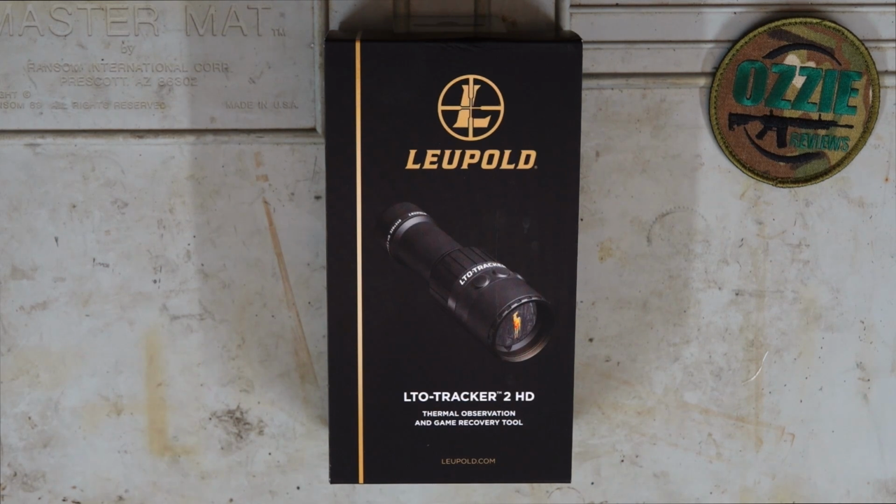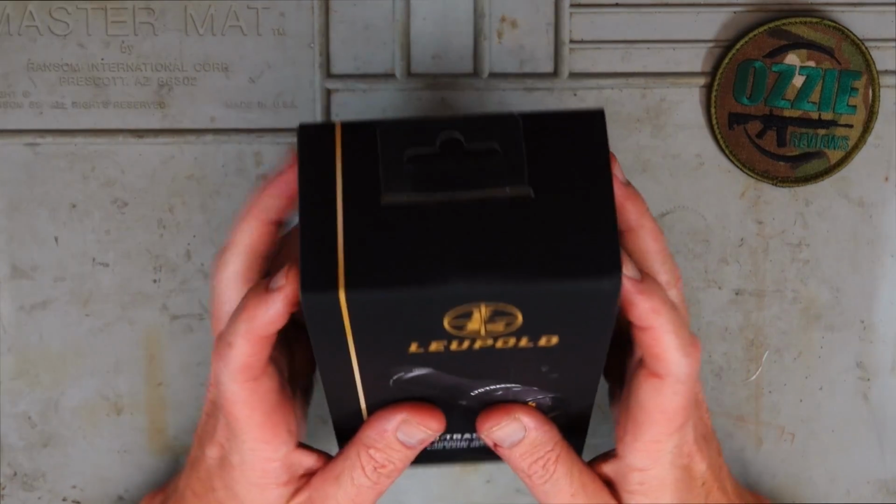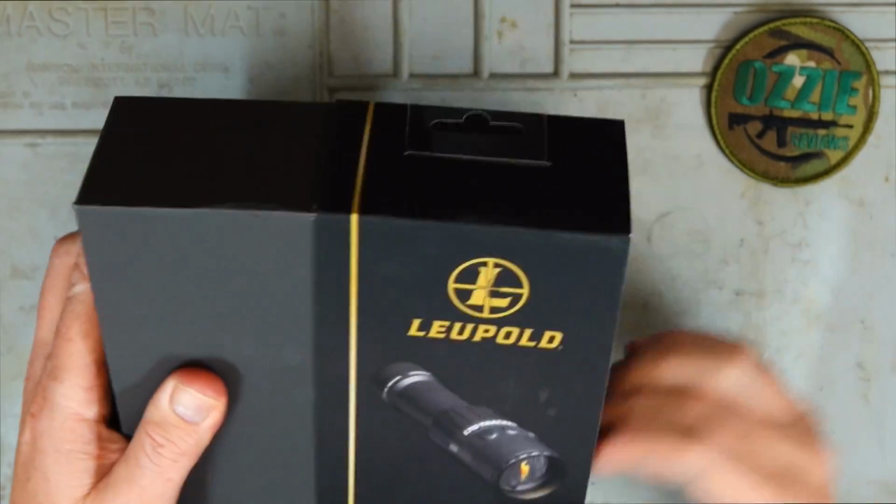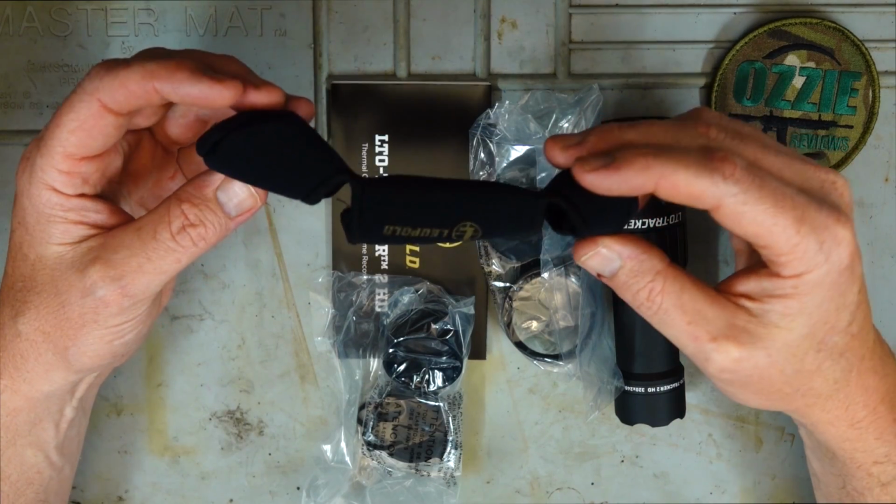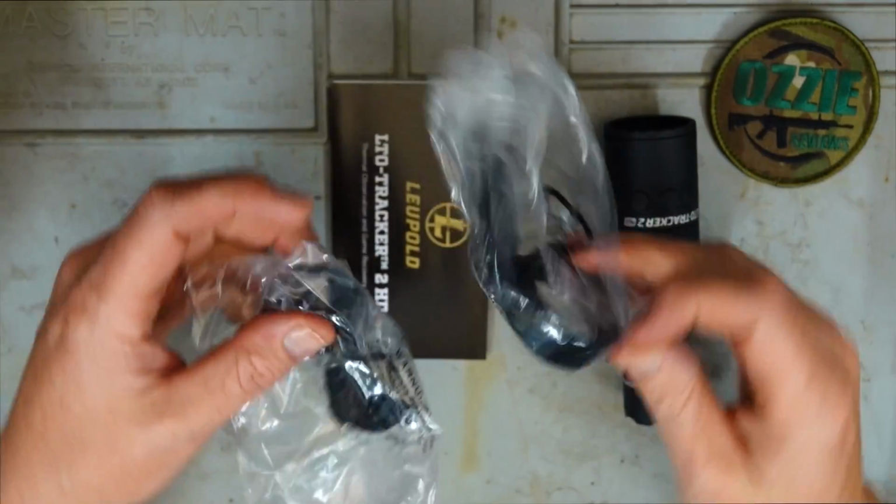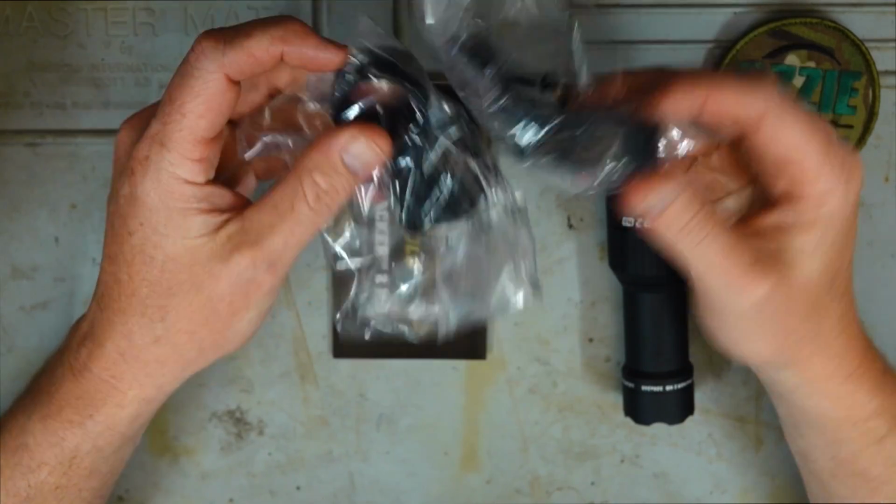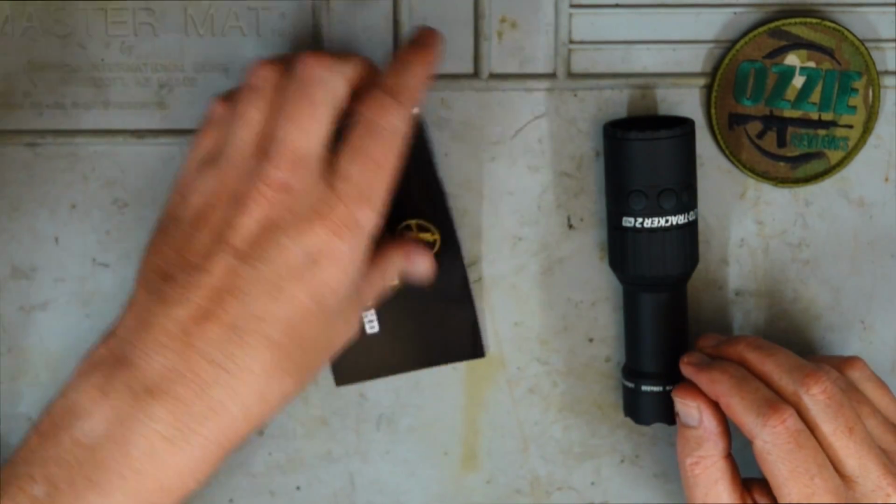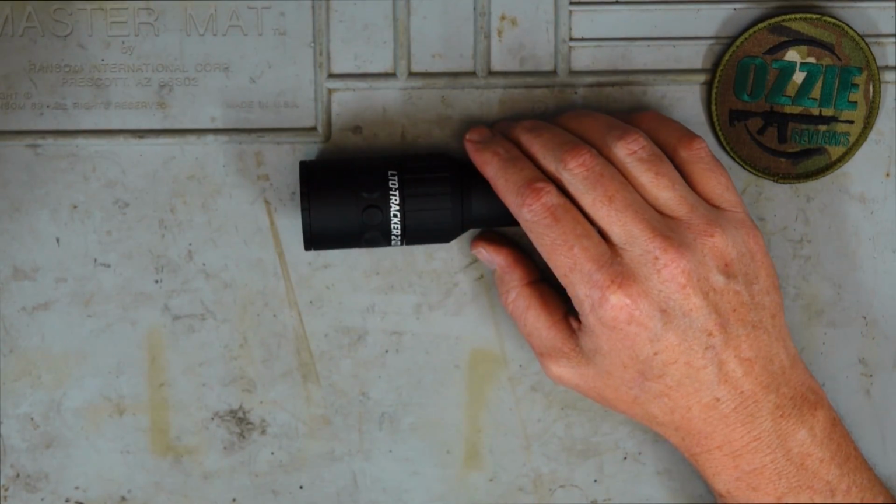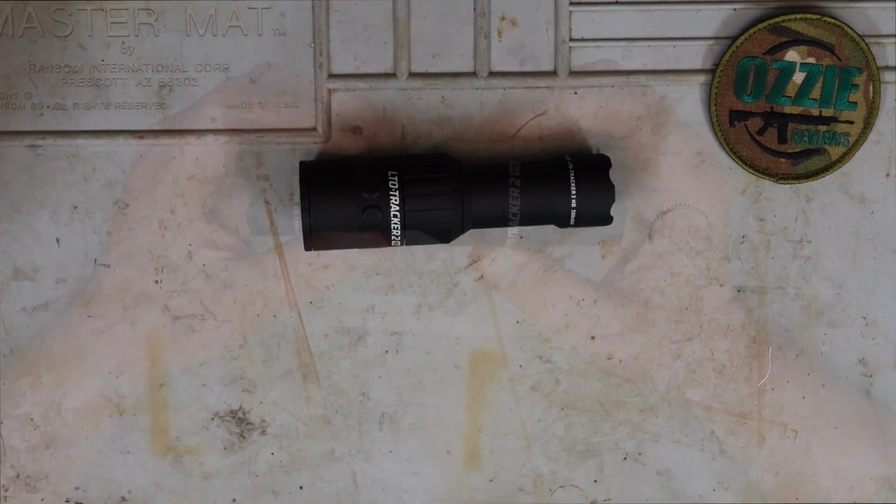Today I'm checking out the Leupold LTO Tracker 2 HD. Now this is the thermal monocular, which is the latest offering from Leupold, so let's have a look at it. This is how it comes in the box. So we've got a traditional type optic cover. There's some flip up covers. We've got the manual, and then naturally the LTO Tracker 2 HD itself.